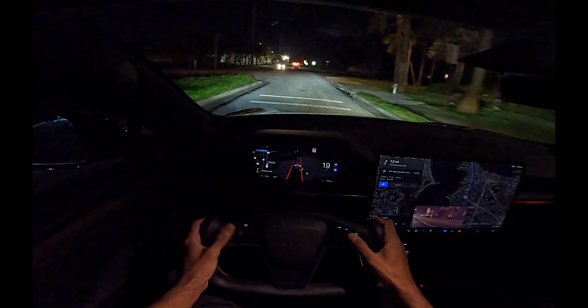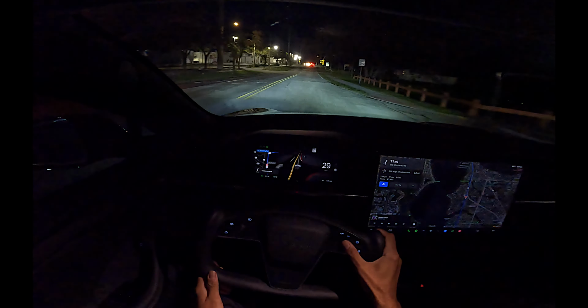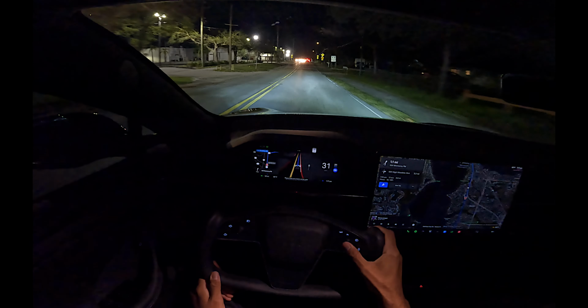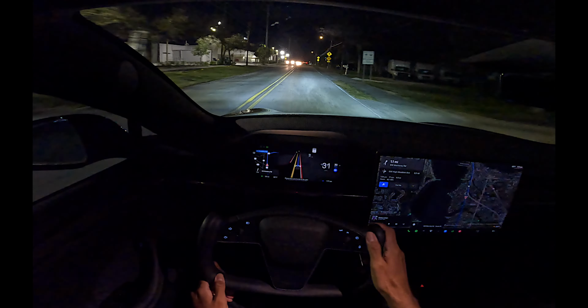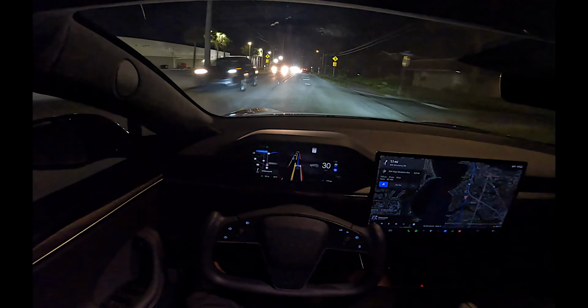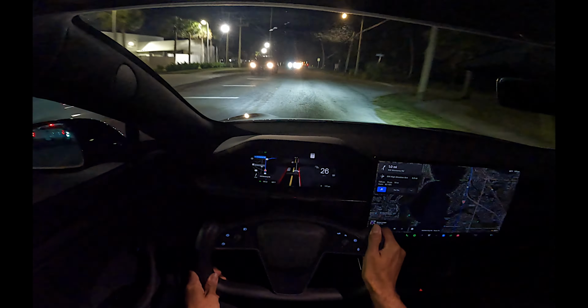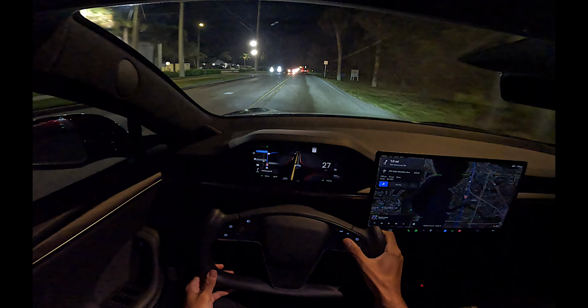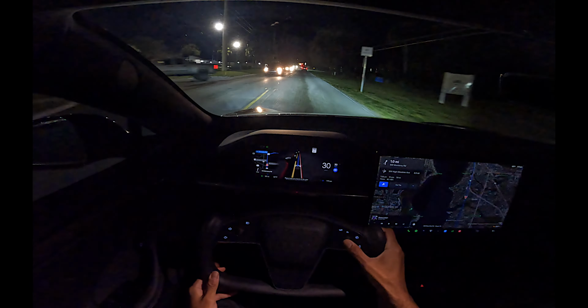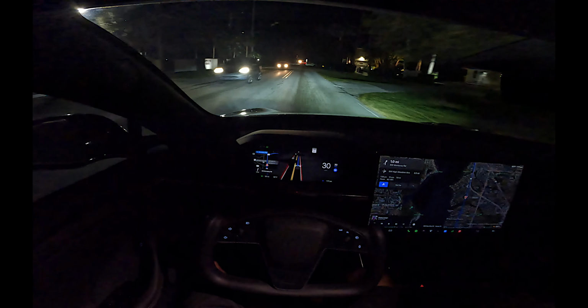No, keep going. Let me disengage here. That was wrong. They were suggesting a right turn, but so the speed bump coming up here. The speed table shows it here. We're going 30. We're not gonna brake. See? Let me. Brake. Oof. Yeah. So it doesn't recognize speed bumps.